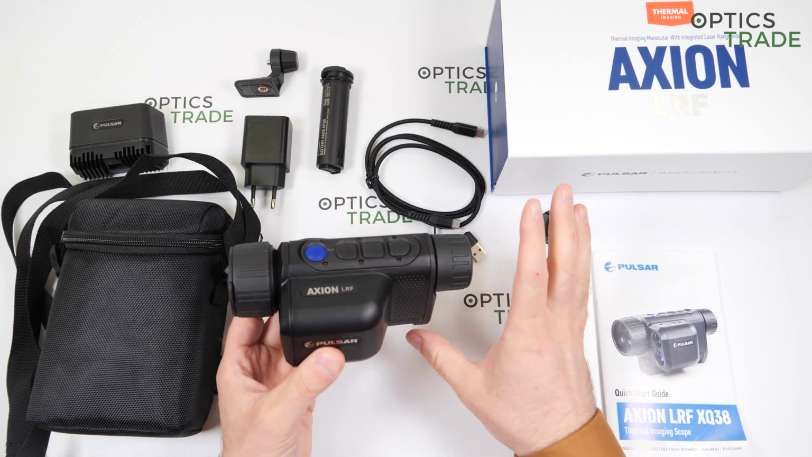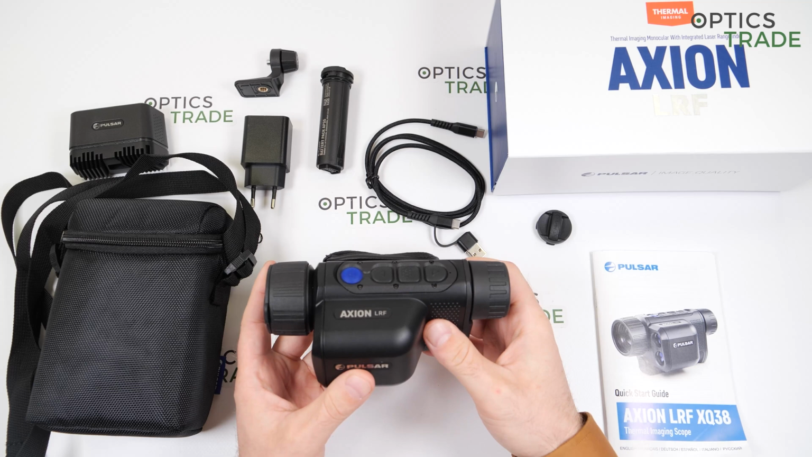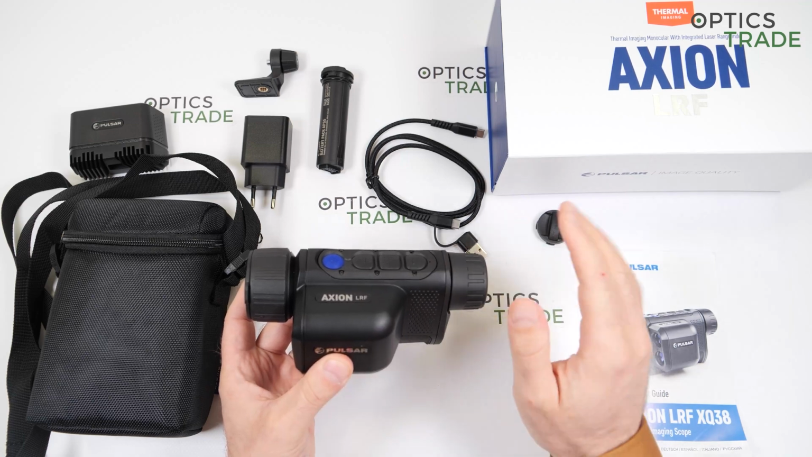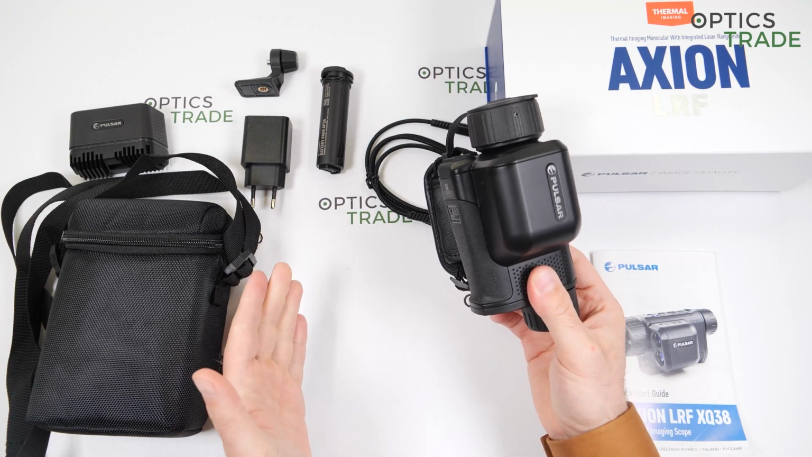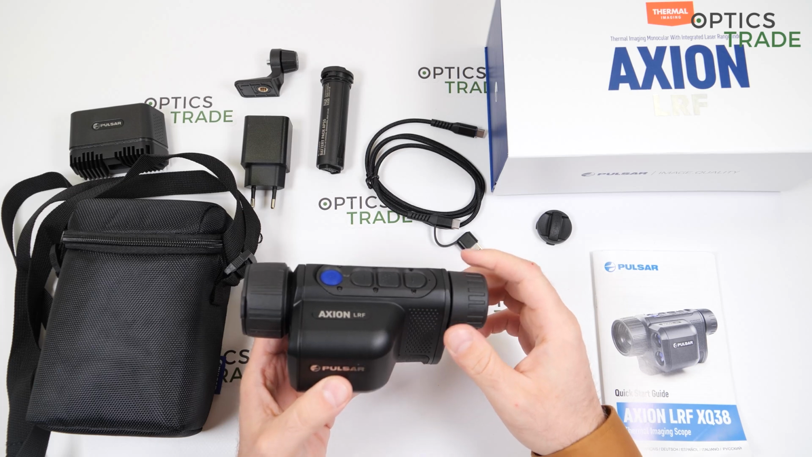Magnesium housing, totally waterproof, IPX7 standard of waterproofing. You can even submerge the device and it will still work. So I think that Pulsar raised the bar of waterproofness and quality for all other manufacturers in recent years. The device will work from -25 to +40. This is due to the AMOLED display. I will talk more about the display later.